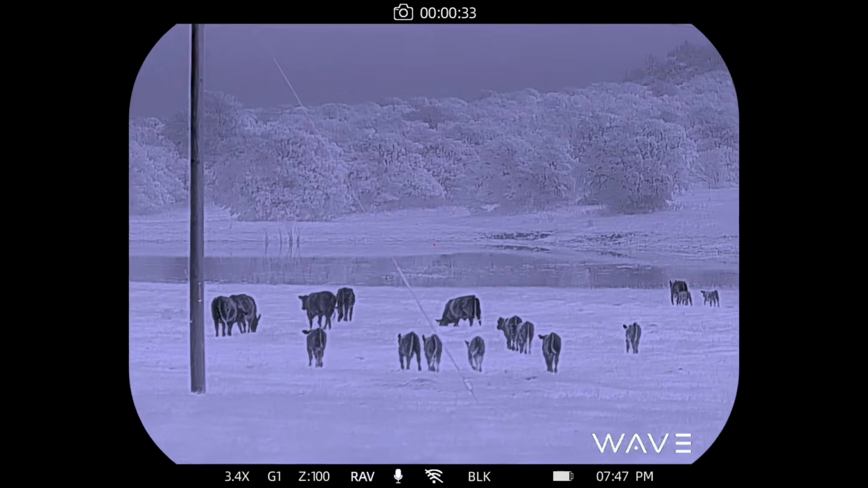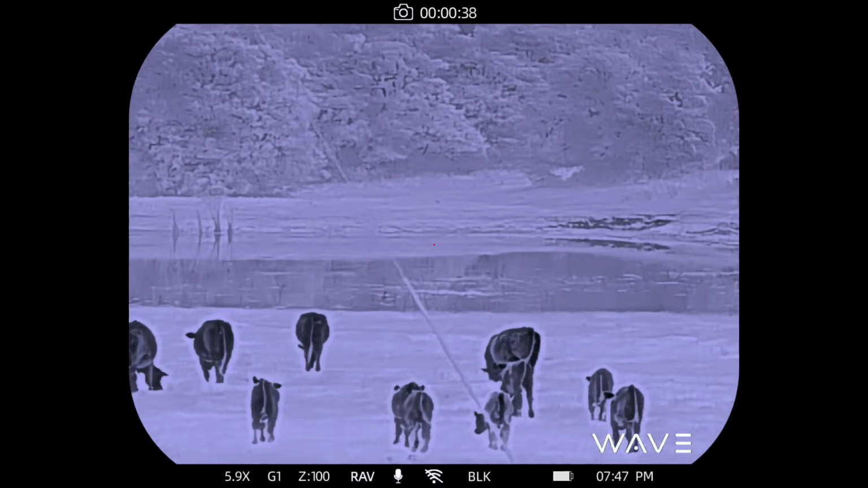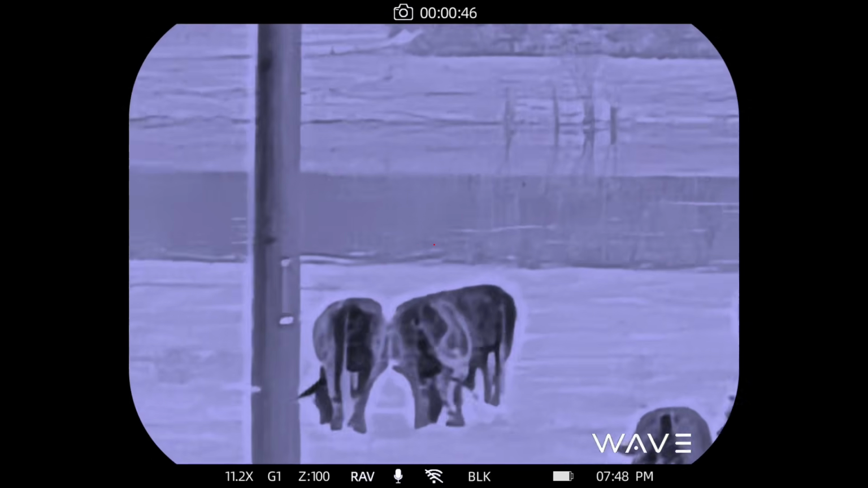This is all happening in sunlight, so all of this is in direct sunlight, and the image is not overexposed. Sometimes with thermals you get images in direct sunlight that it's a little too much, and this image still looks really good even in bright sunlight.